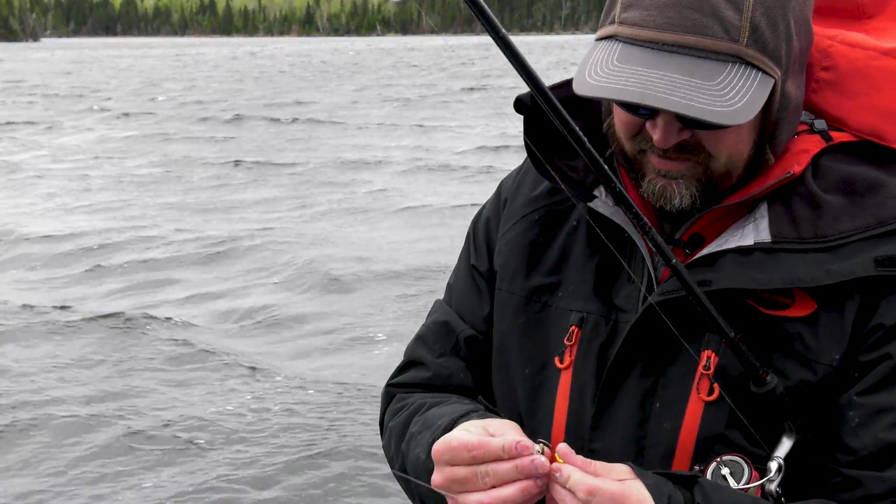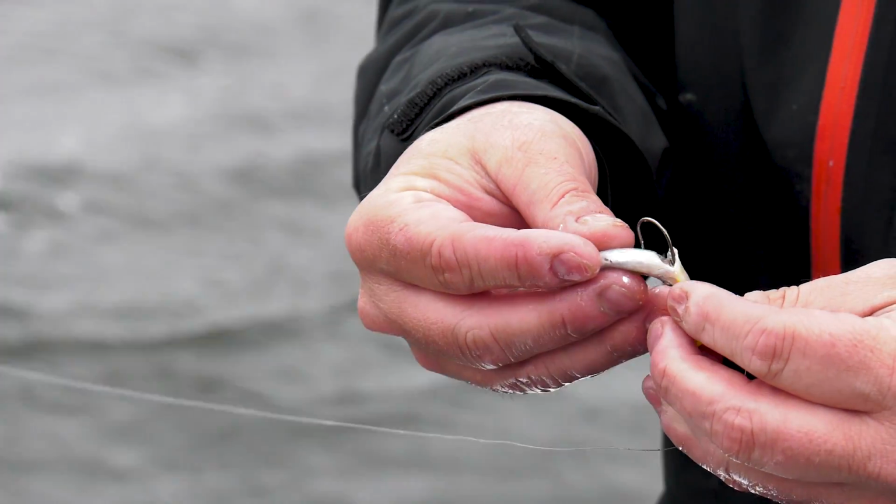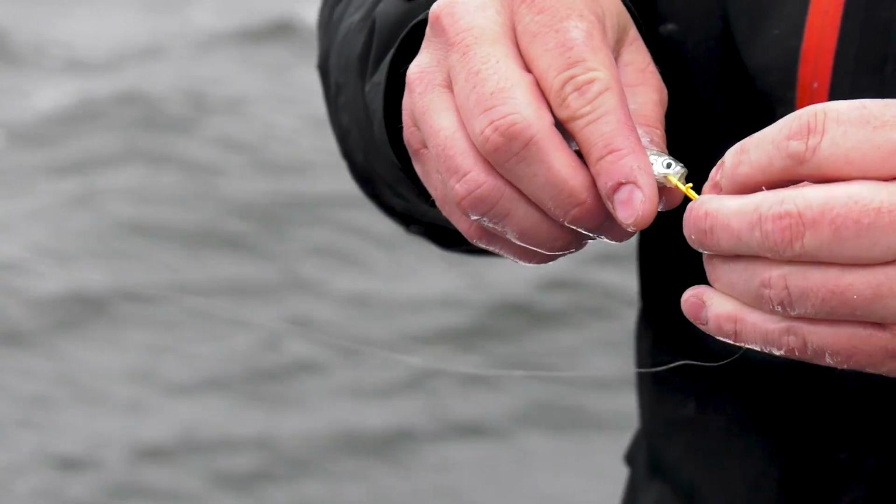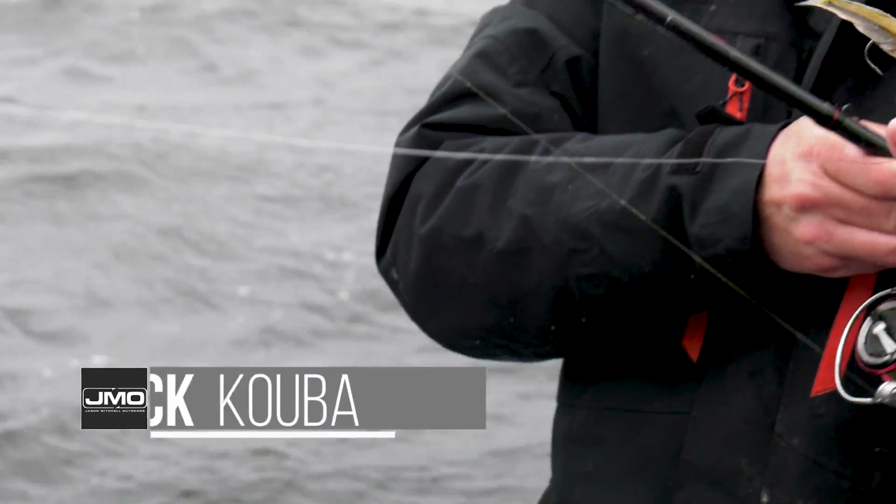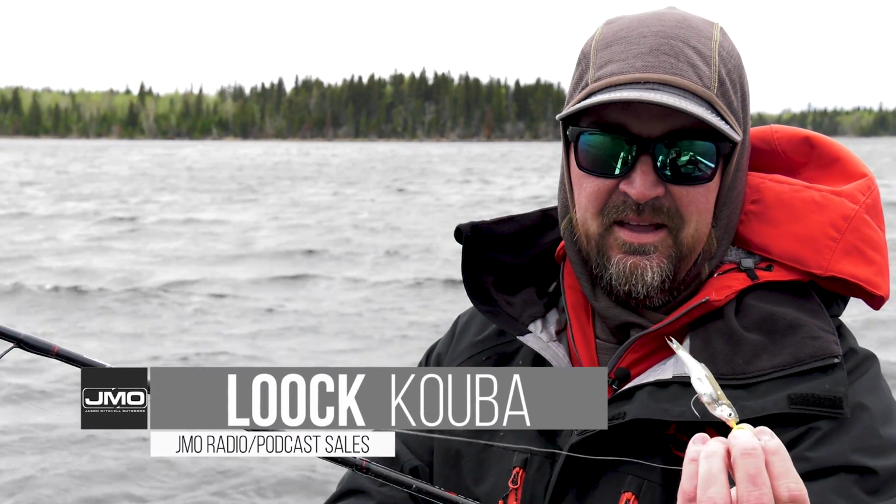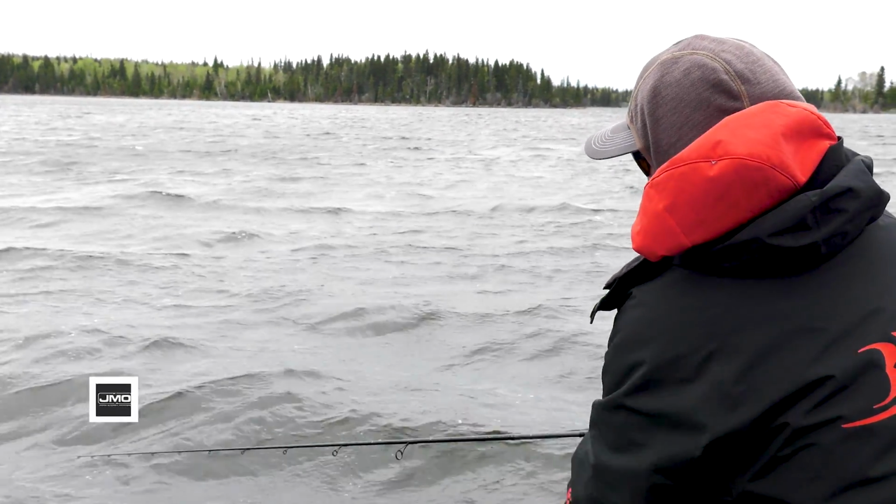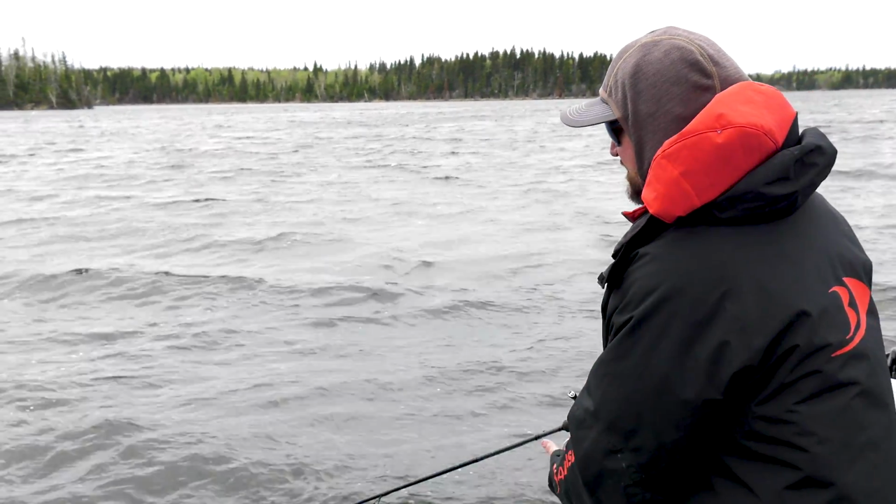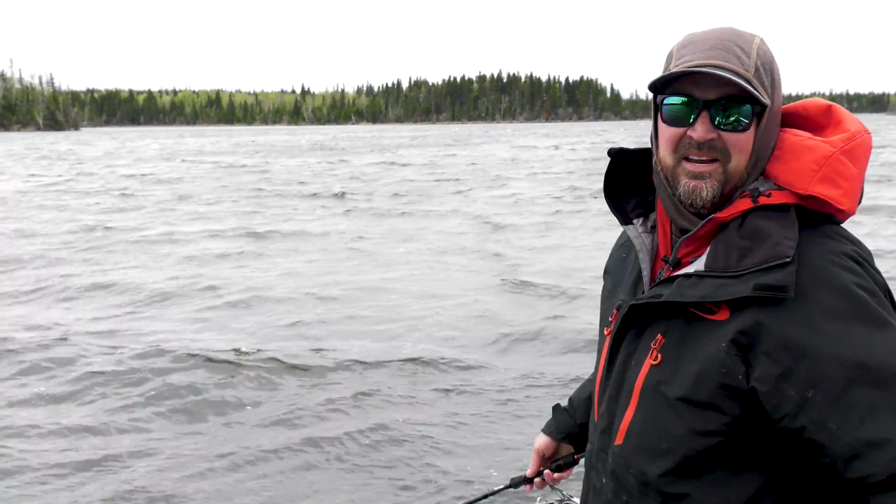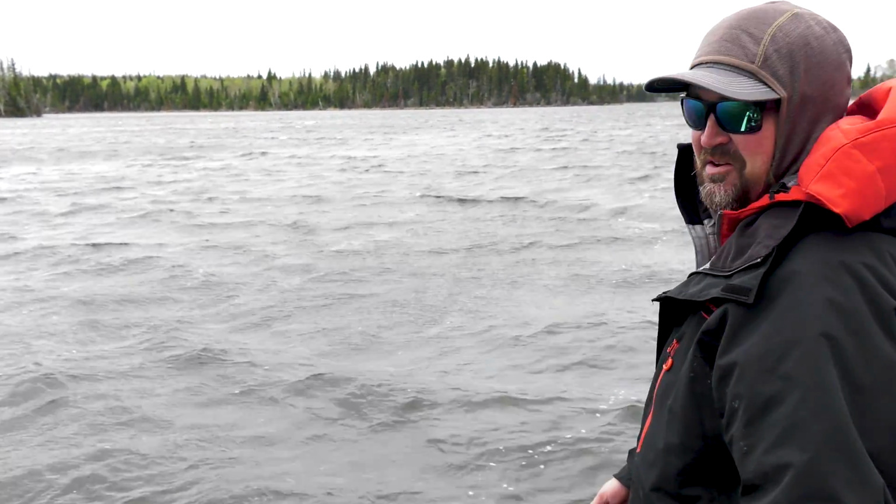Just running the hook right in through the mouth, out the gill, giving a little twist right through the side, and then just running it up the shank. This looks basically like that. Just dropping it down all the way to the bottom. Pop it a couple times right away, but I've been just letting it sit on the bottom after that. It seems like they kind of like that and come to it and just pin it to the bottom, and then they're there.